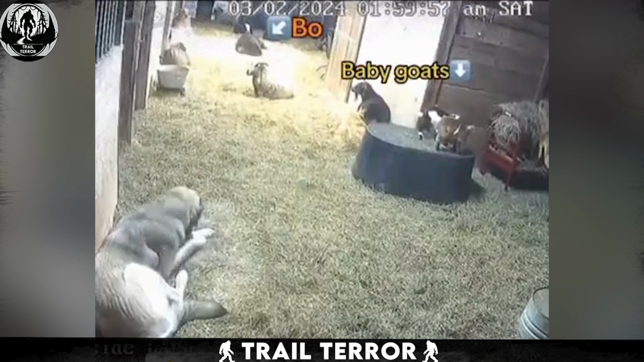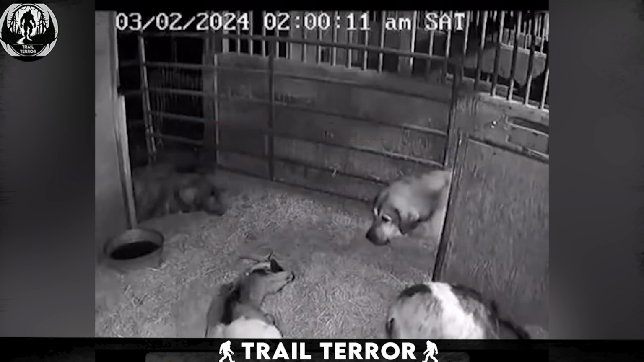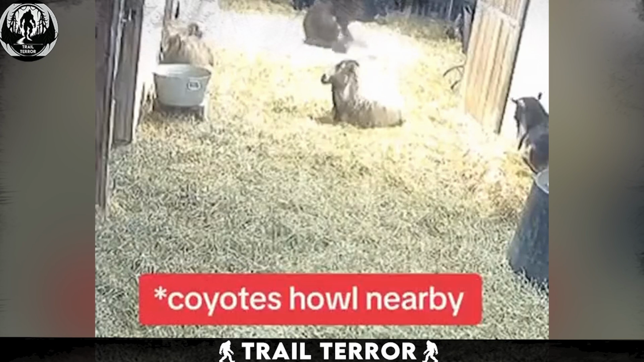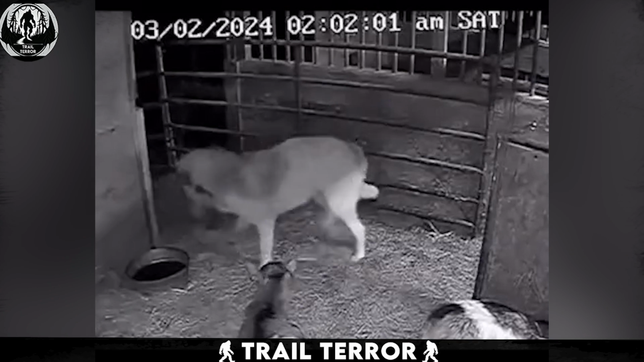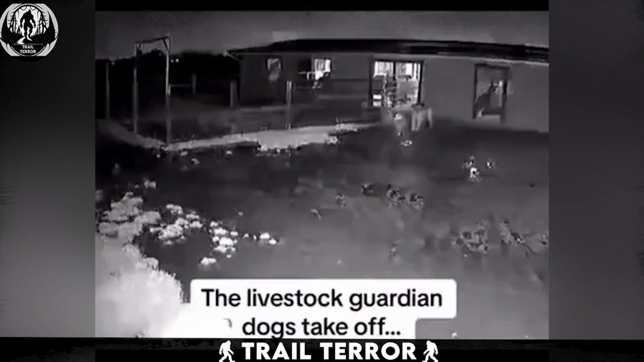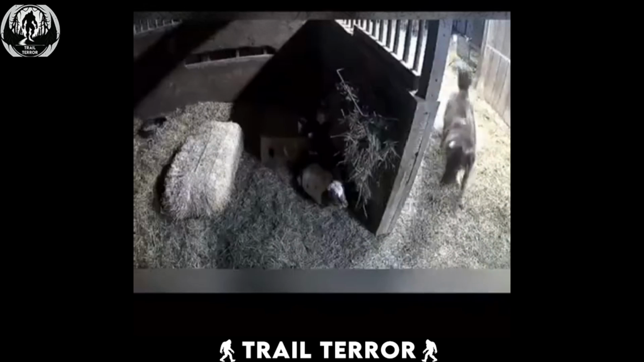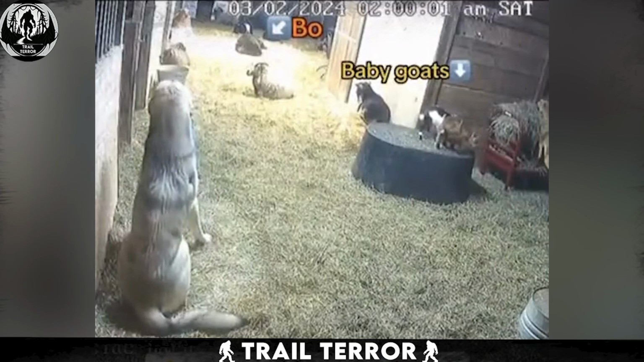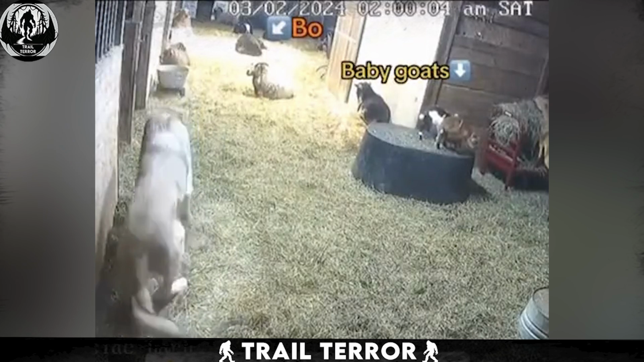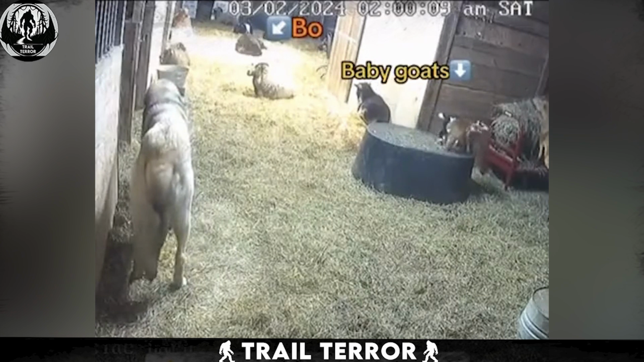This video is captured by several security cameras installed inside a barn, which is home to sheep, goats, and baby goats, along with some guard dogs. The quiet of the night is suddenly interrupted by the sound of coyotes howling in the distance. The moment the dogs hear the howls, they spring into action, showcasing their instinctive protective behavior.